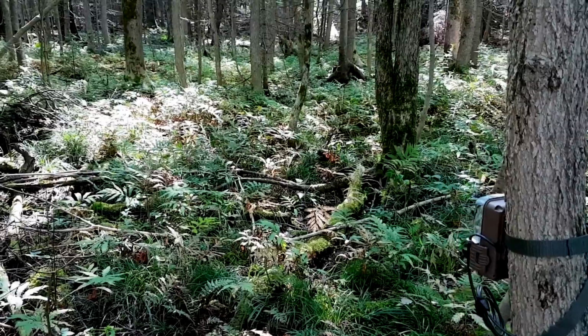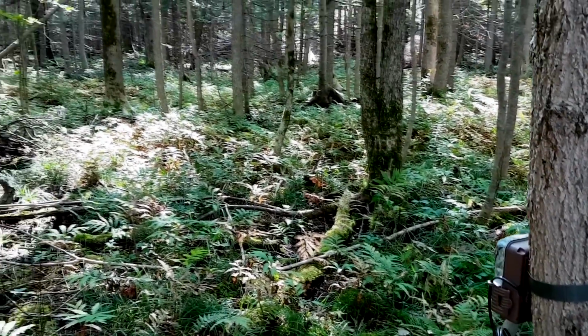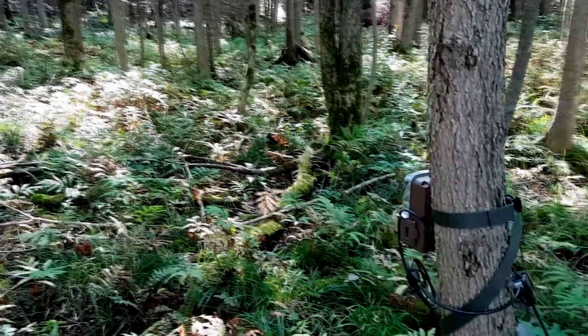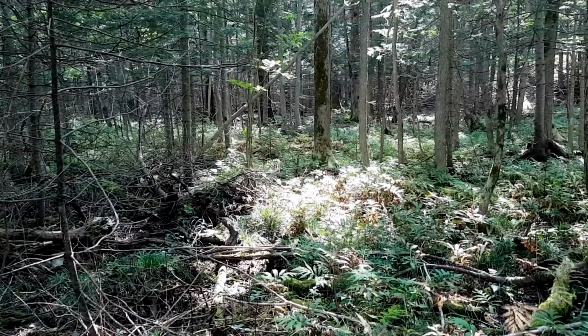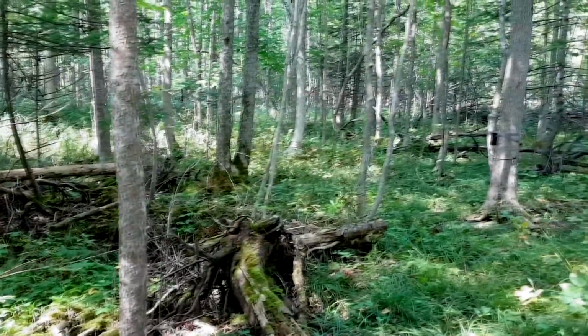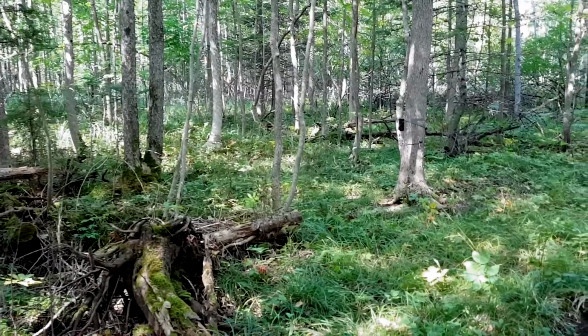Alright guys, so here we are at the new Browning camera. Actually, I've just moved it to a new spot, so we're going to kind of cover this trail here. There is a trail there, believe it or not. Not very far from where I had it before. There's the tree where I had it before.